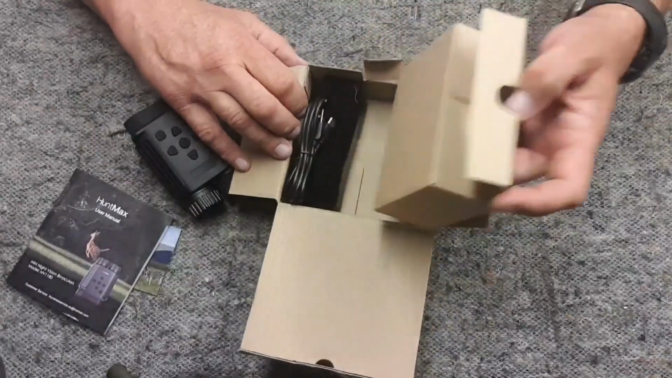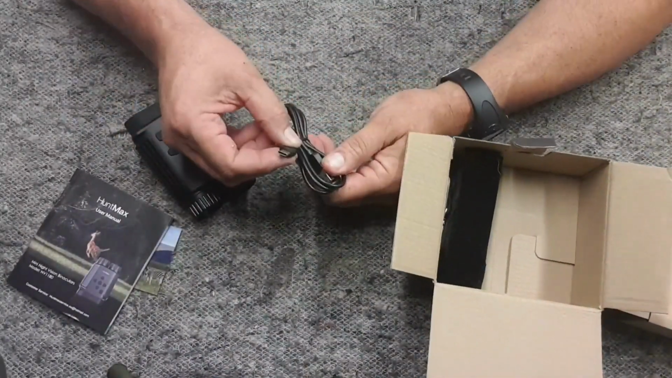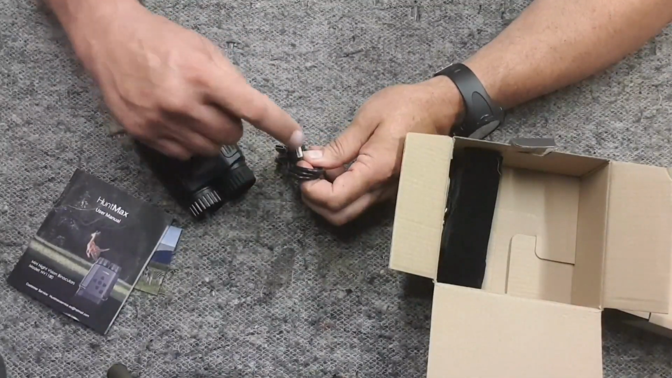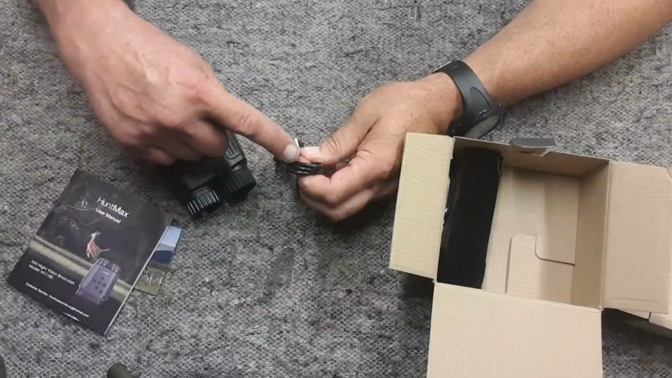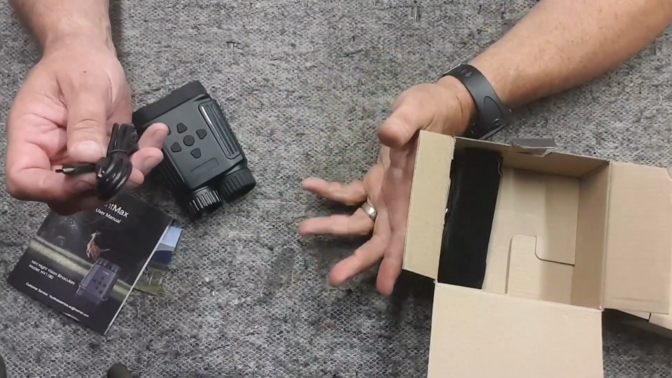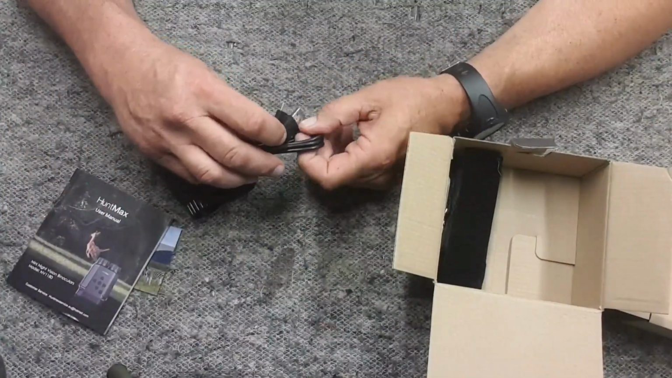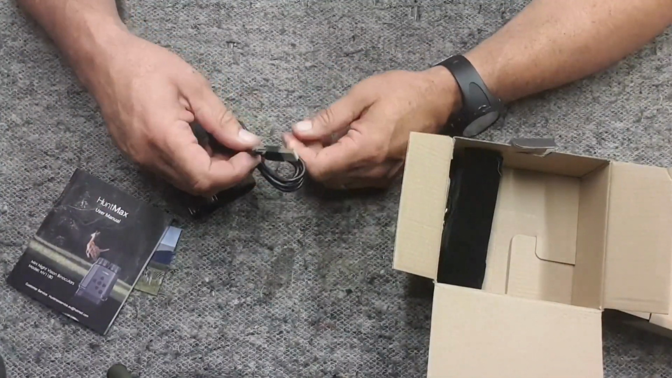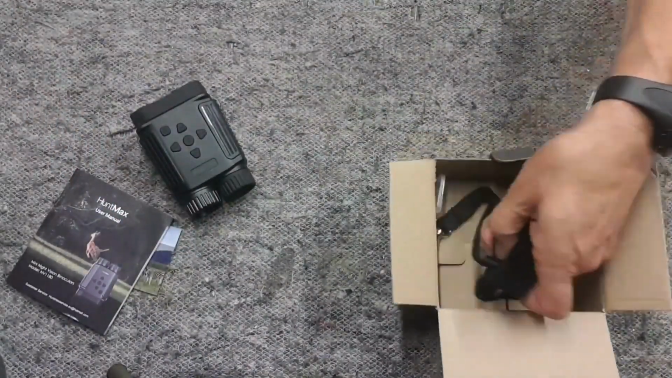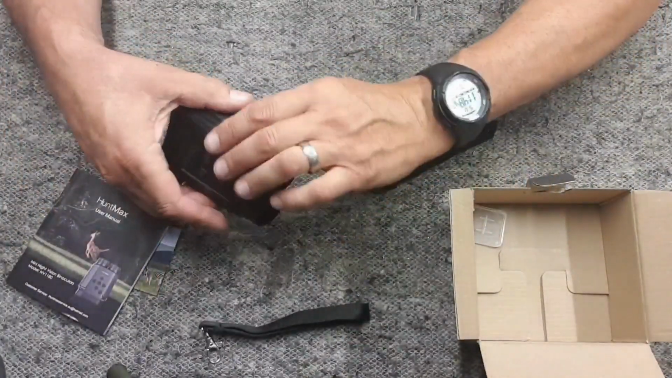Again, out of the box, cable. This is a USB-C now, not the old mini USBs. So you can actually plug this in for charging. You can also plug this in for downloading direct onto your phone now. I still personally prefer to charge the batteries in a separate charger, and also I prefer to take the card out and put it into a USB reader or straight into the Mac, but that is a much better option now. You also get a small wrist lanyard, which has got a couple of lugs on it,